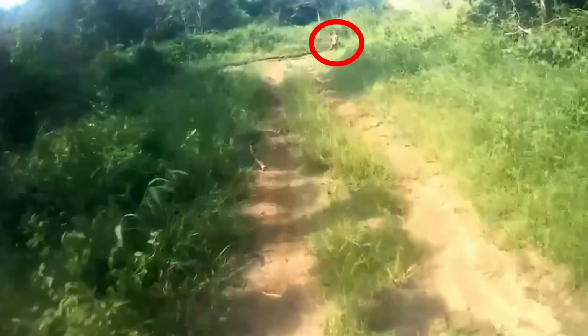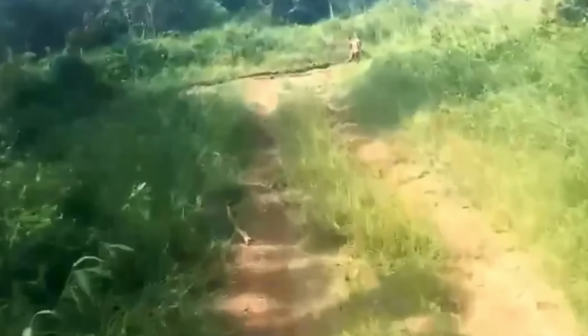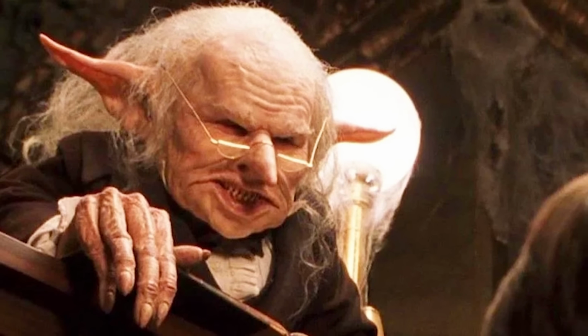This little creature, with its small size, exposed skin, and odd look, does resemble what some people might call a goblin. But the big question is, why was this goblin-like creature in that place? Was it searching for hidden treasures, or did it have some other unsettling reason for being there?